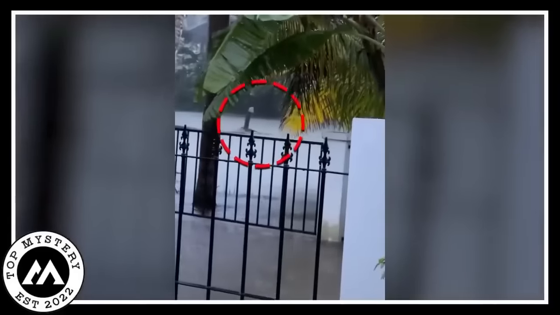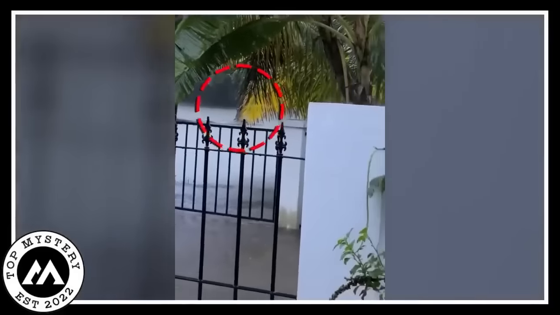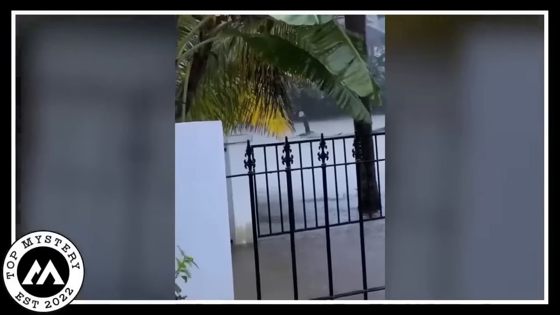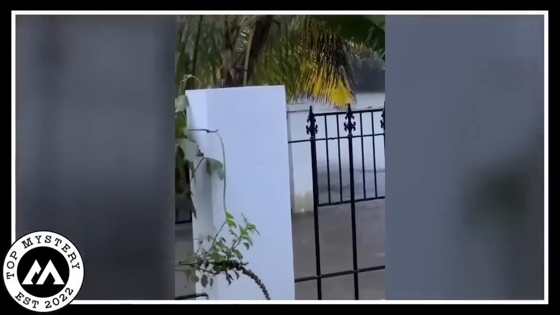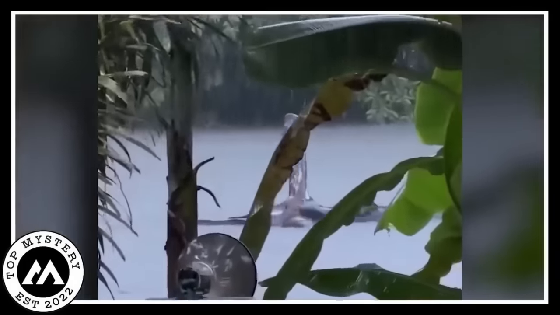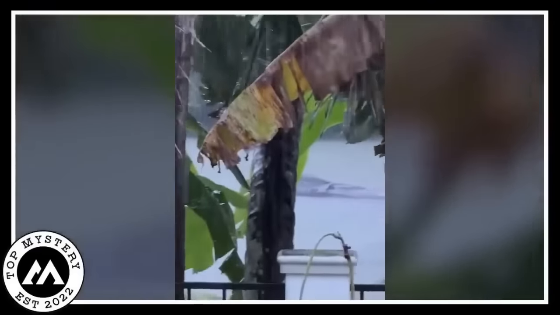Here's a tale from a far-off place in Kerala, where something downright weird went down. Imagine this. A spooky video pops up, and there's this strange person-like thing just floating on a wooden board in rainwater. Now, get this. It's got a big white head, and it's all wrapped up in a black cloak. It's the kind of stuff that gives you goosebumps.